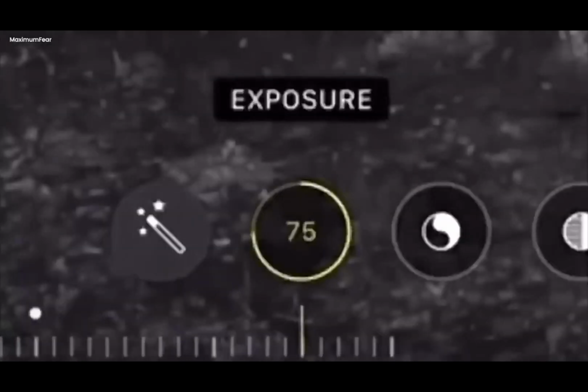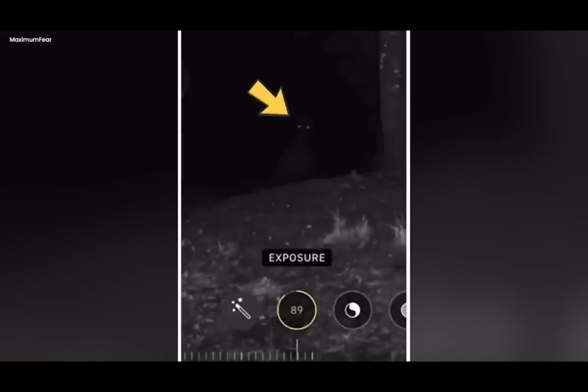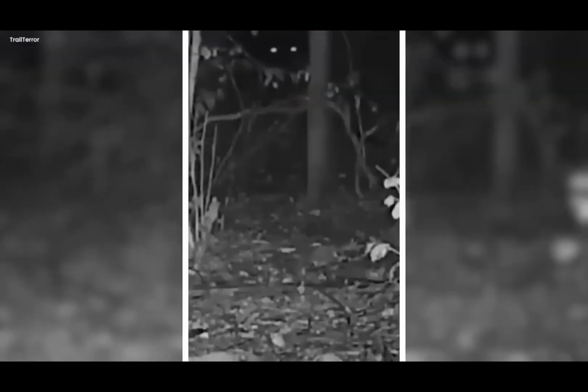The person who owned the camera was really curious, so they made their phone screen very bright to see more. What they saw was a strange creature that looked a bit like a human, but it was hard to see its face. It was so eerie and scary, like it didn't belong to our world. This sight filled the camera owner with fear, making them too scared to go back to that forest again.